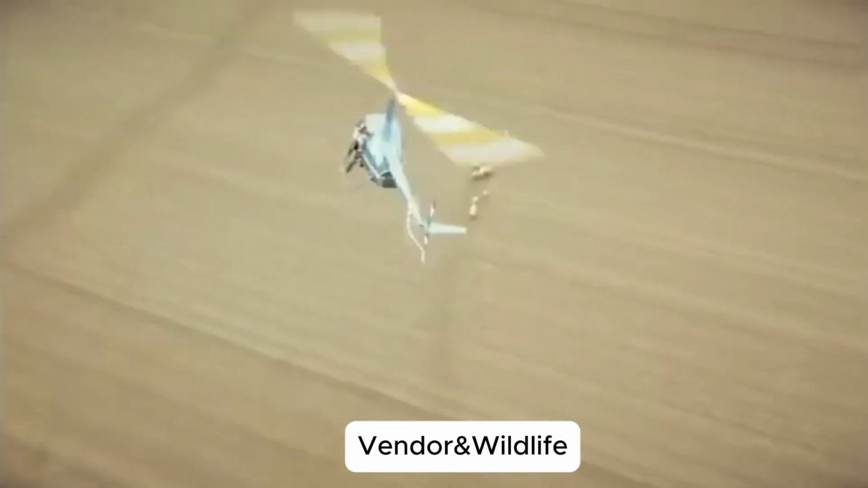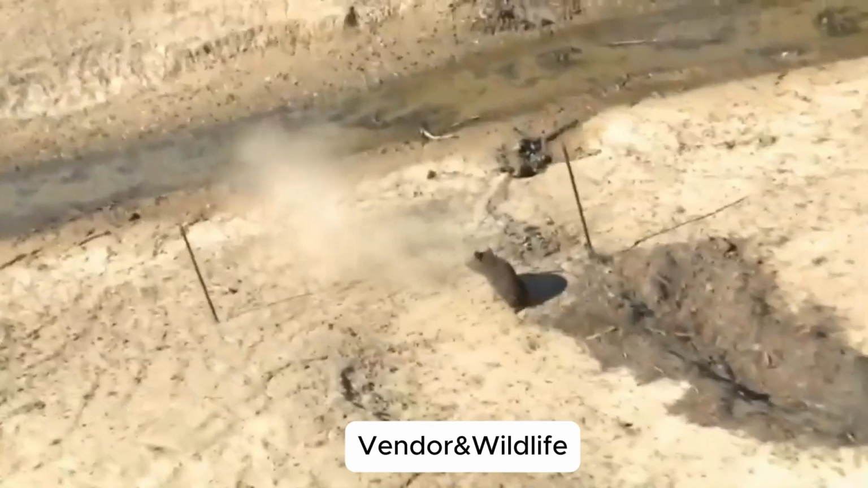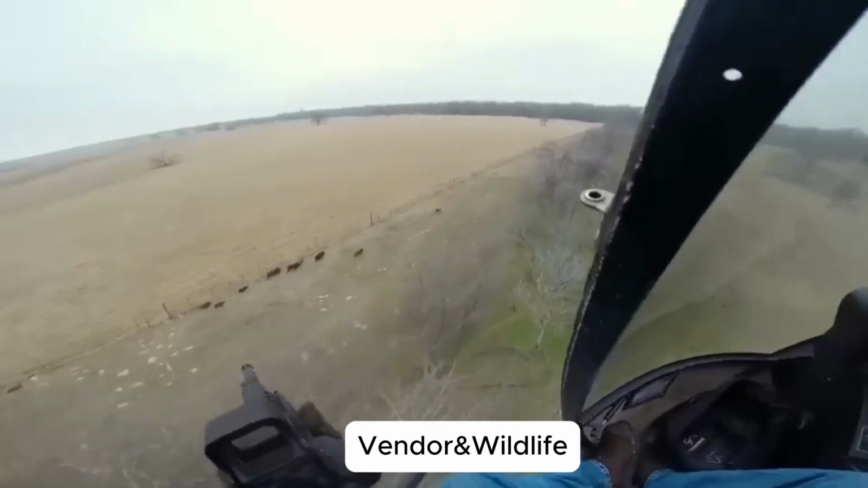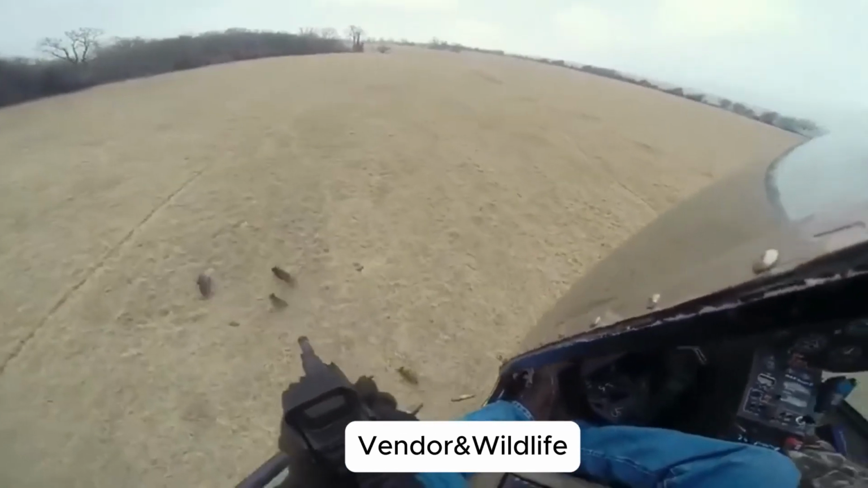The final stand. So what happens next? The numbers rise. The battles grow fiercer. And the hunters, they sharpen their blades, clean their rifles, and prepare for tomorrow. Because tomorrow, the boars will come again. And tomorrow, the hunters will answer.